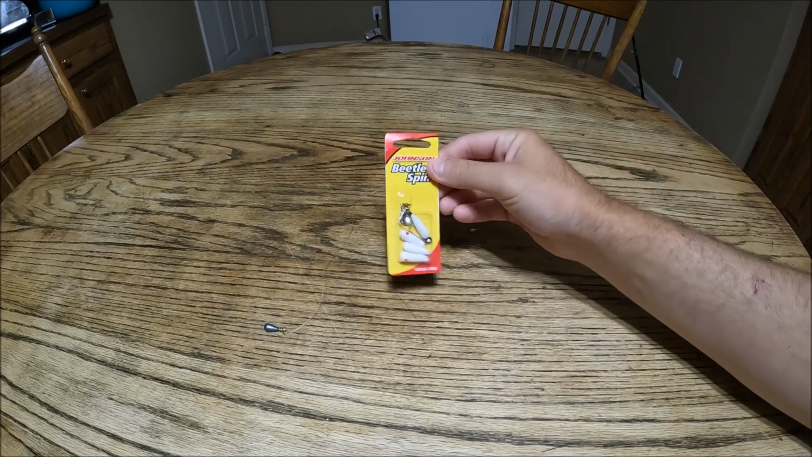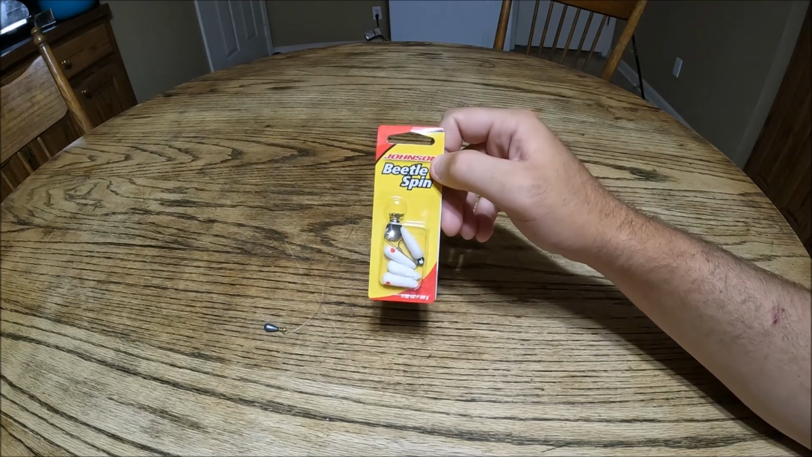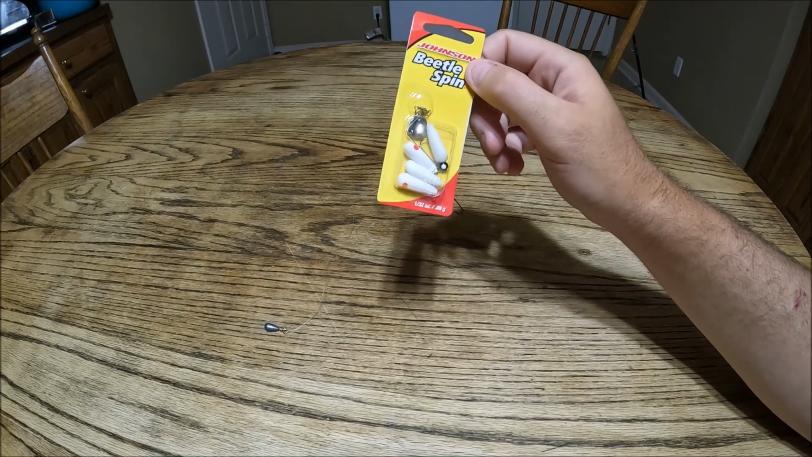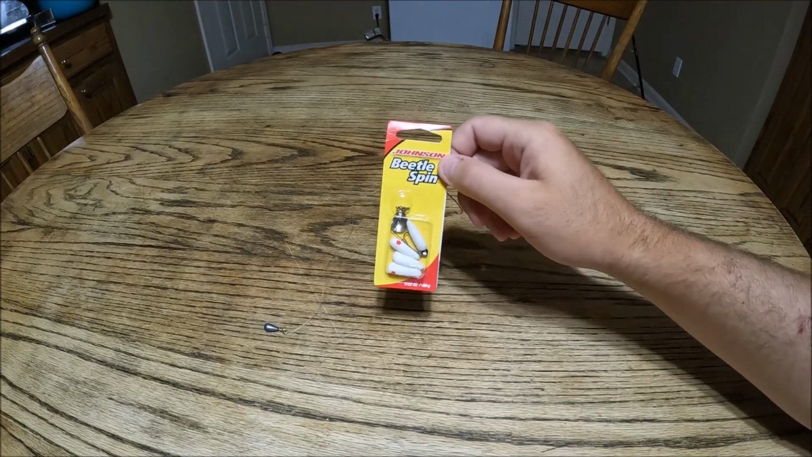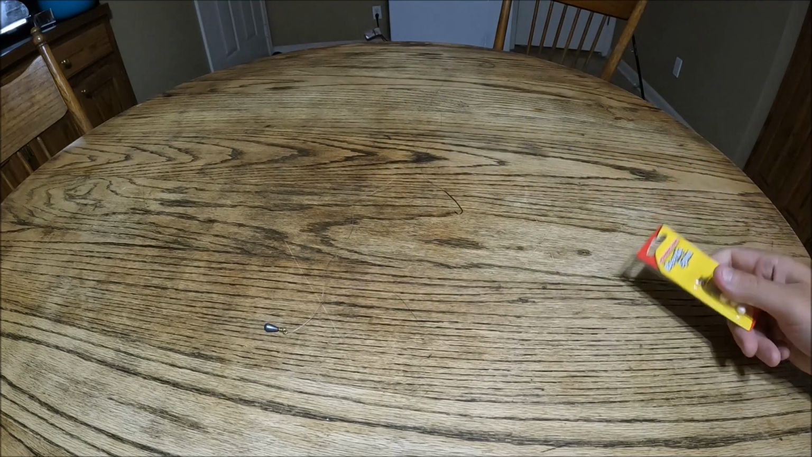Now this is the little white beetle spin, 1/32 ounce bait I was using. I love using this in those shallow bluegill beds. The water was just a little bit murky. They were all about this. Love using this bait right here. I had a black beetle spin. I caught a few, but when I switched to the white, they were all about it.